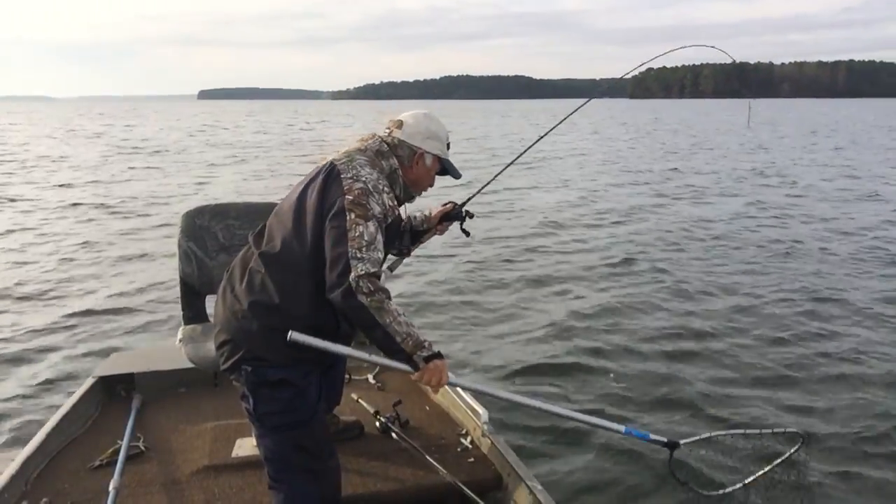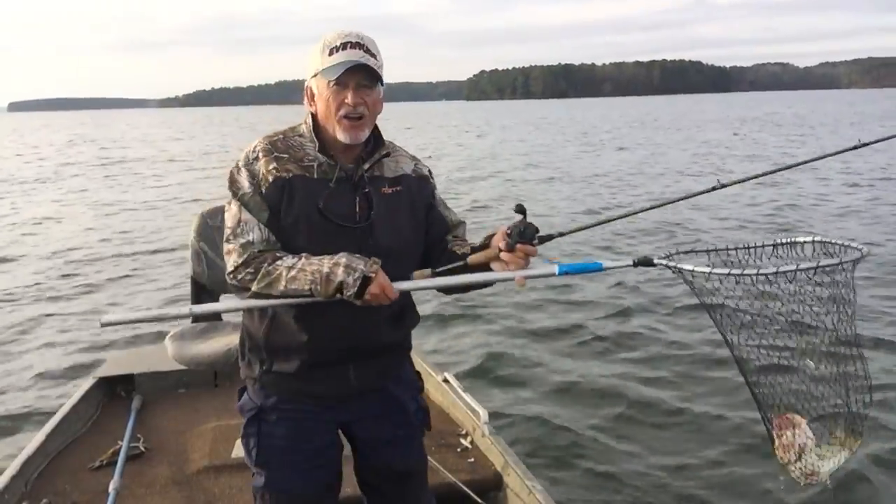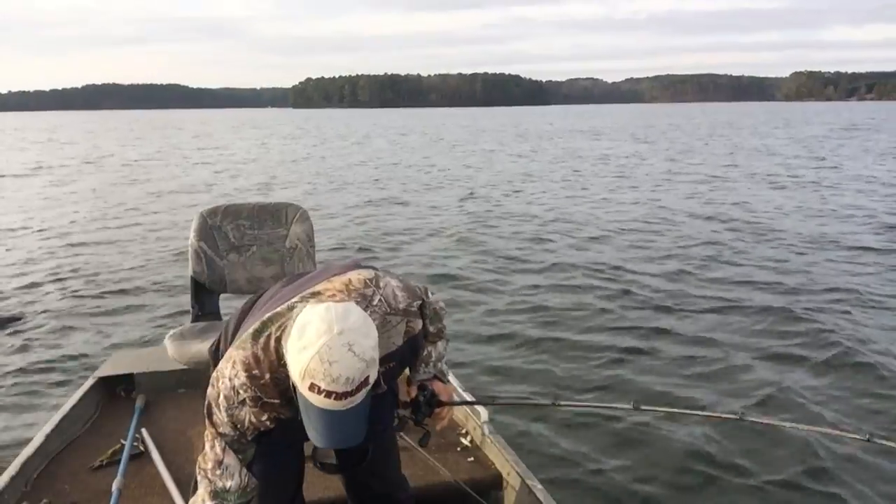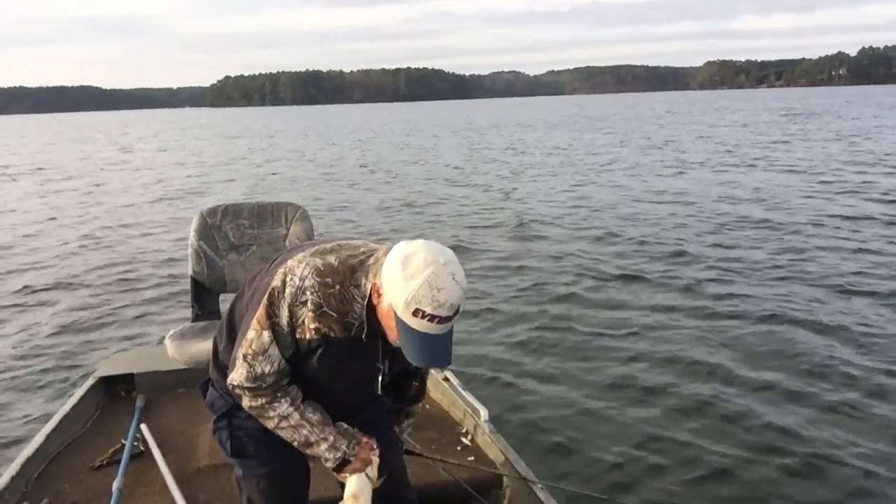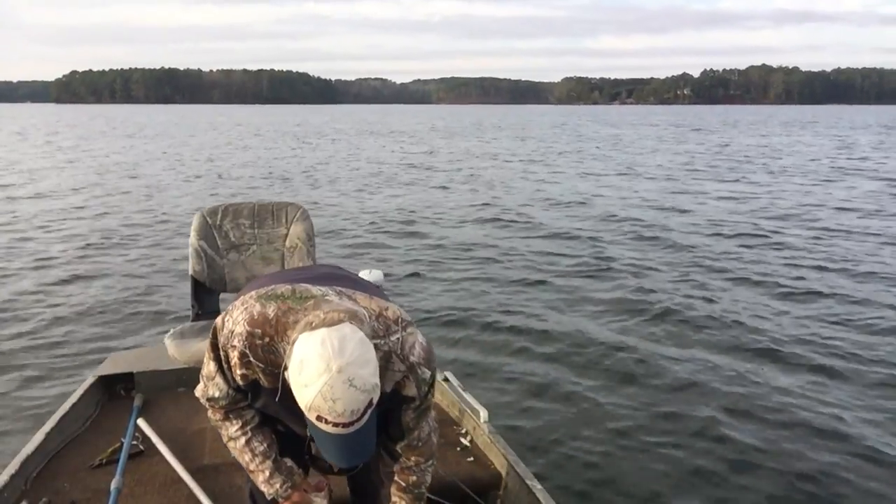Look at him. I felt that thump. I knew it was a nice one. Look at that. Largemouth bass, on a gup shrimp. He ain't no big one. He ain't no monster. Hey, but he's a nice one.